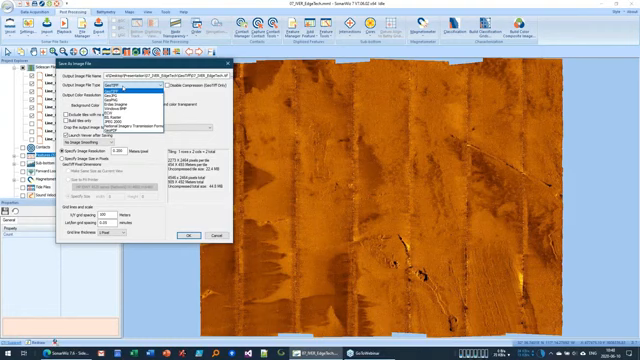So if you try to export a giant bay survey at 10 centimeter resolution, it's possible that it will be too large for a GeoTIFF. You might be able to get away with that with a JPEG 2000. You can have enormous files in some of these other data types.